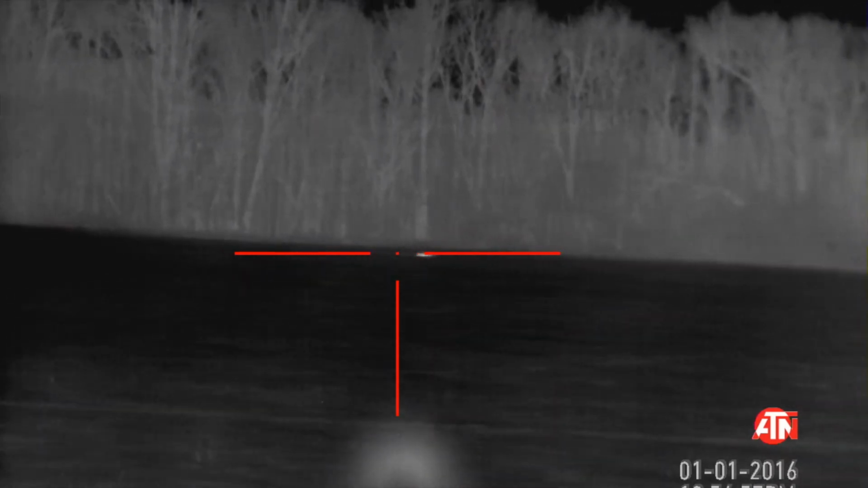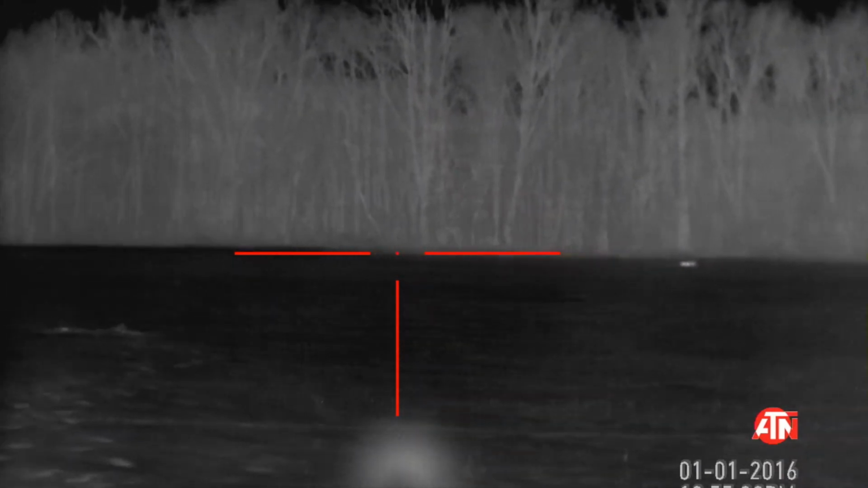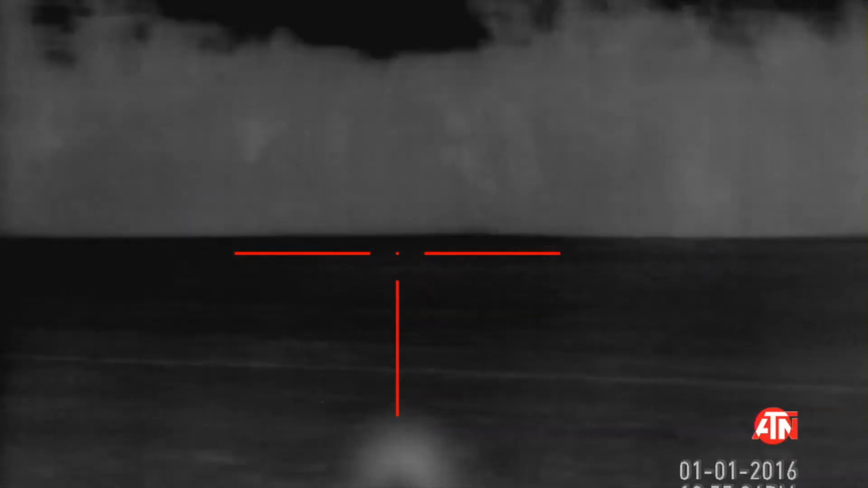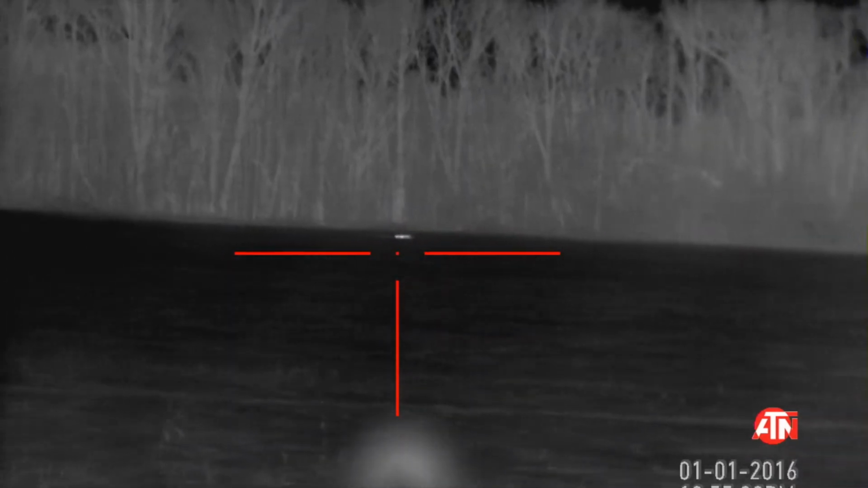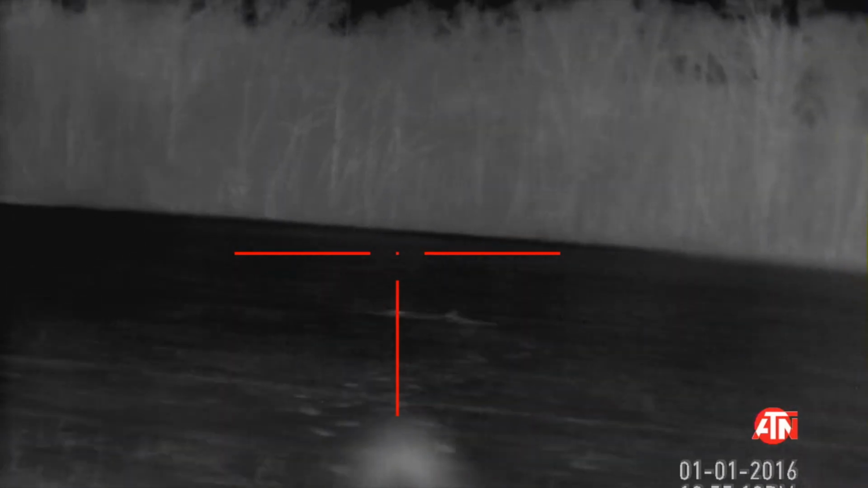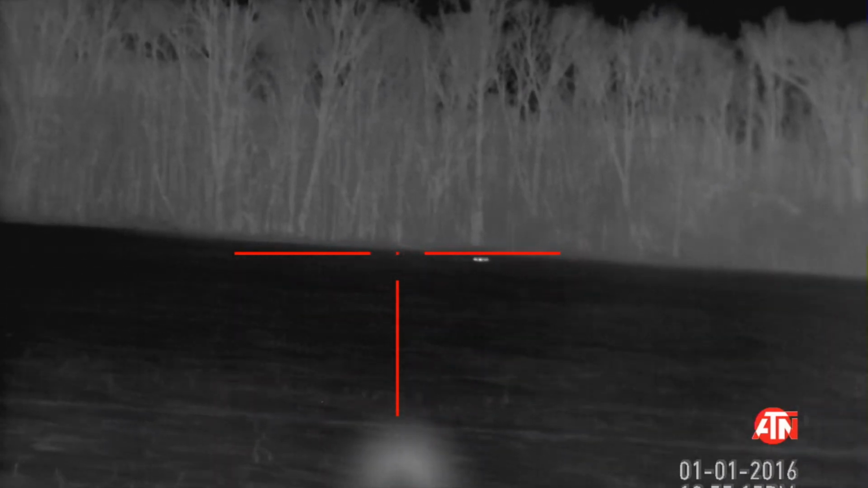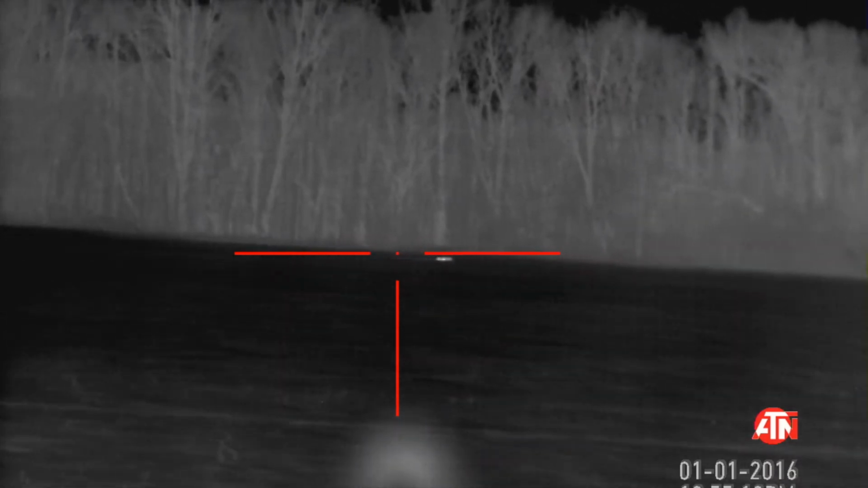That's another tip we're going to go over in another video. You keep shooting until he stops flopping. I've shot them and had them run around like that before, and they jump up and just take off running. I don't leave nothing to chance. Ammo's the cheapest thing about hunting. So you shoot until he stops moving.